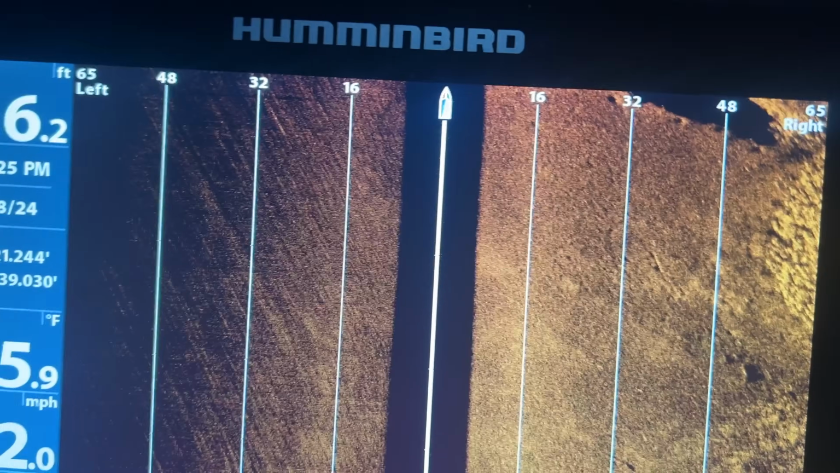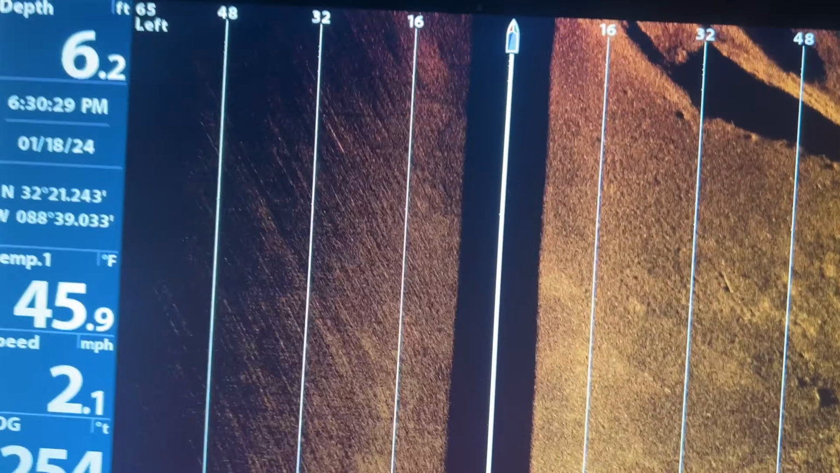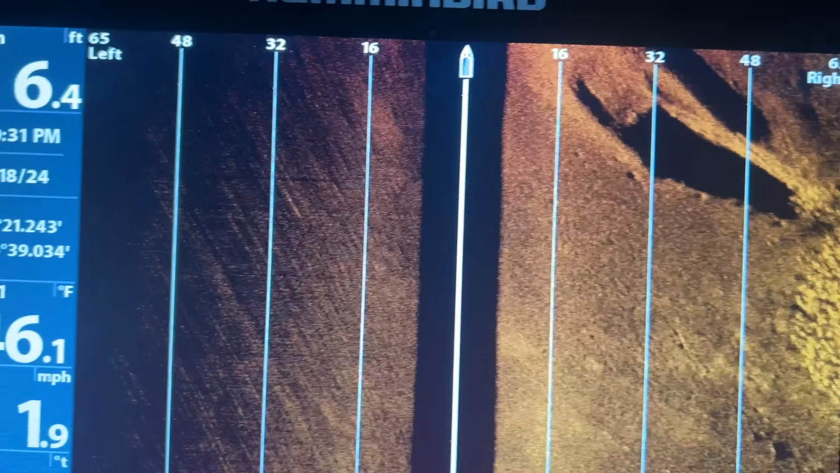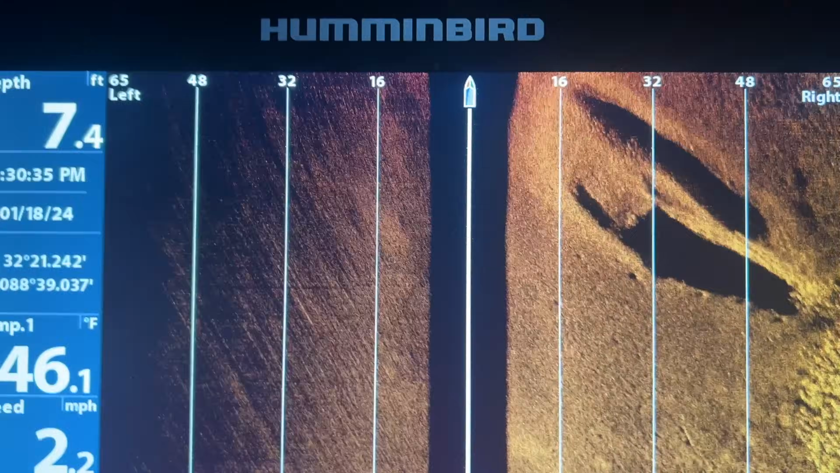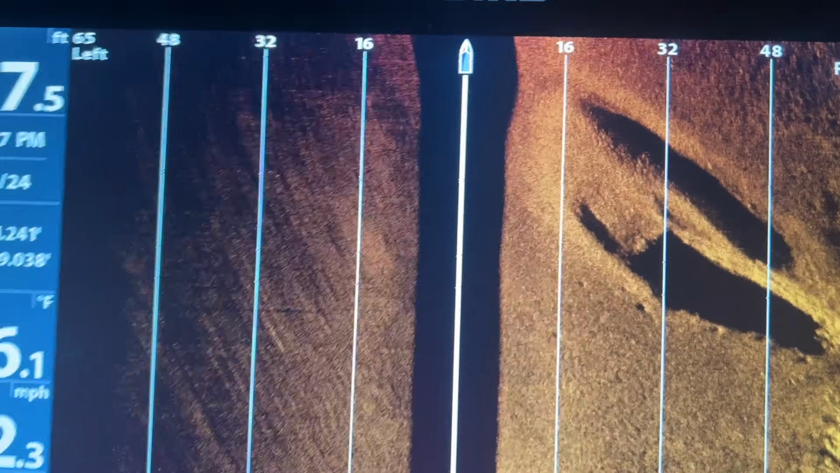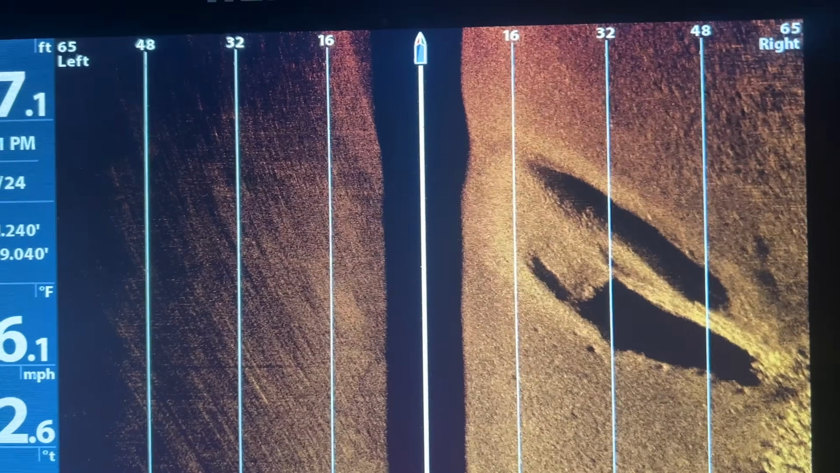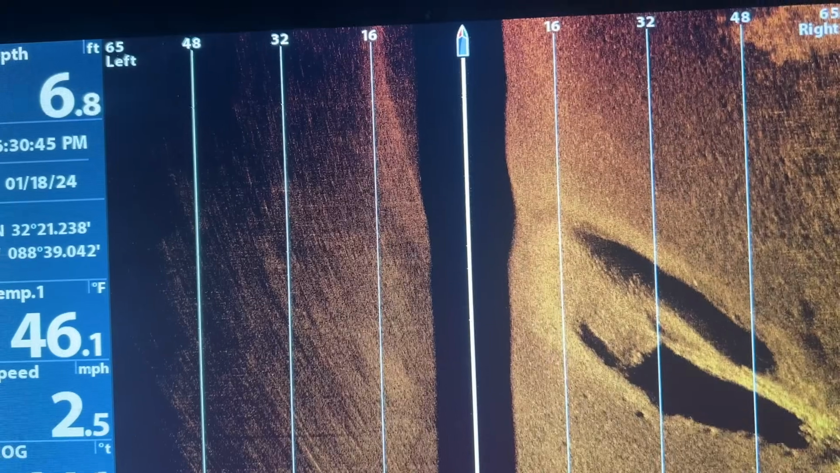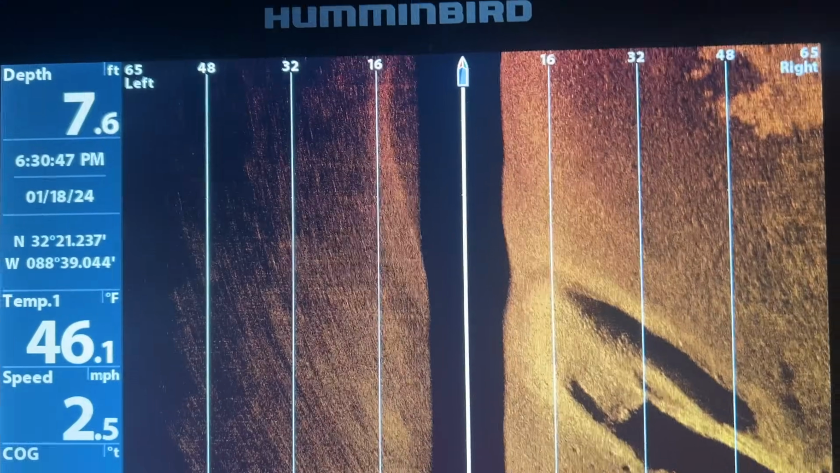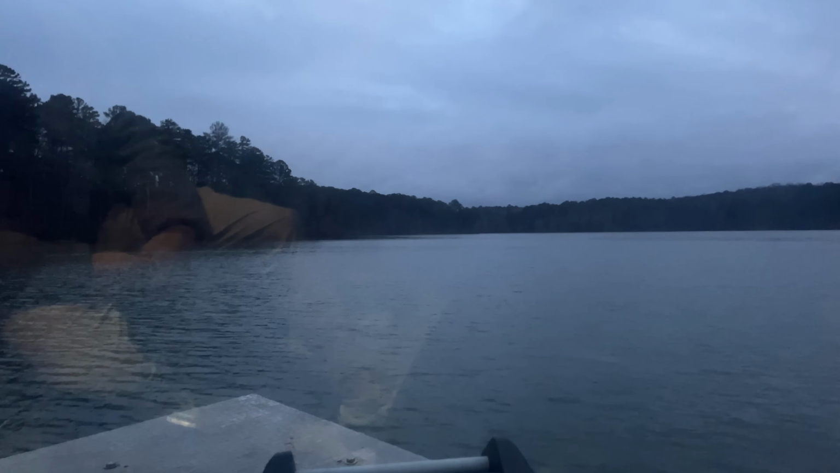So that's good. There is something right there. Those are just, there's a hole there. It's where it drains to. Gotcha. Nothing yet. We're going to continue on. We're about three-quarters of the way through.